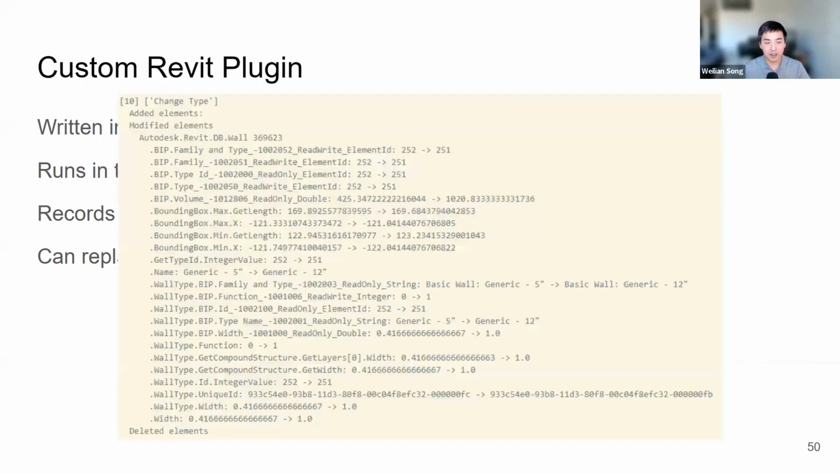This is also a snippet of the data that we record. This is just for a wall modification. So you see that we do have a lot of information here, and our research only utilizes a small portion of it. So there's a lot more that we're hoping people can look at and mine out of all of these JSON sequence data.